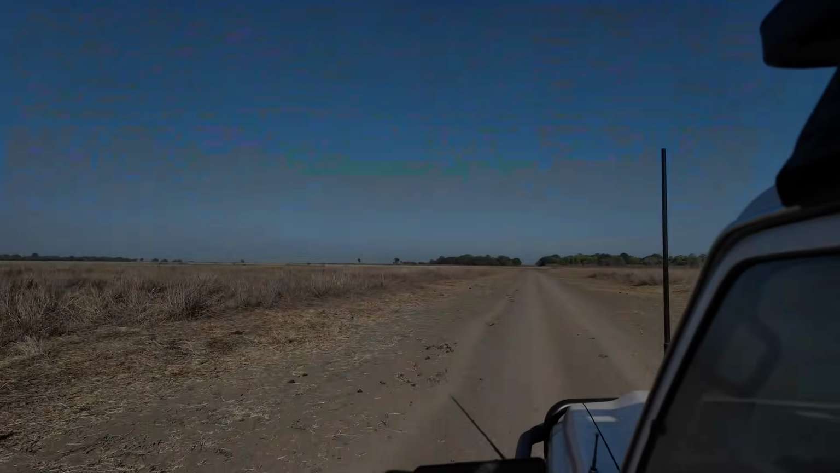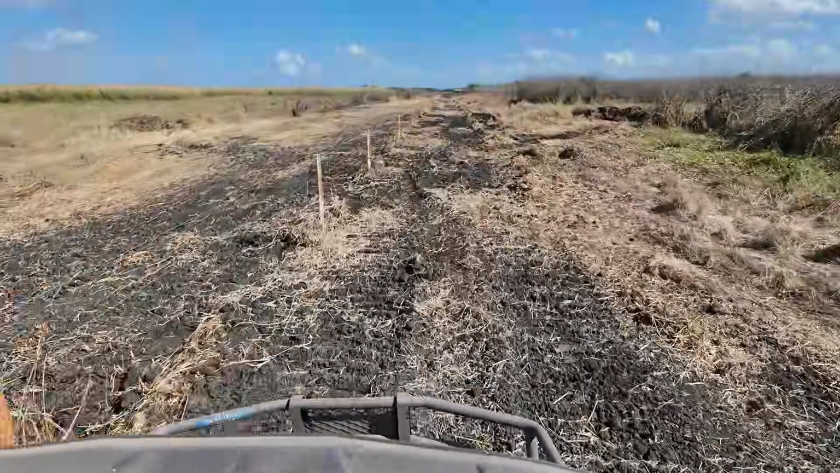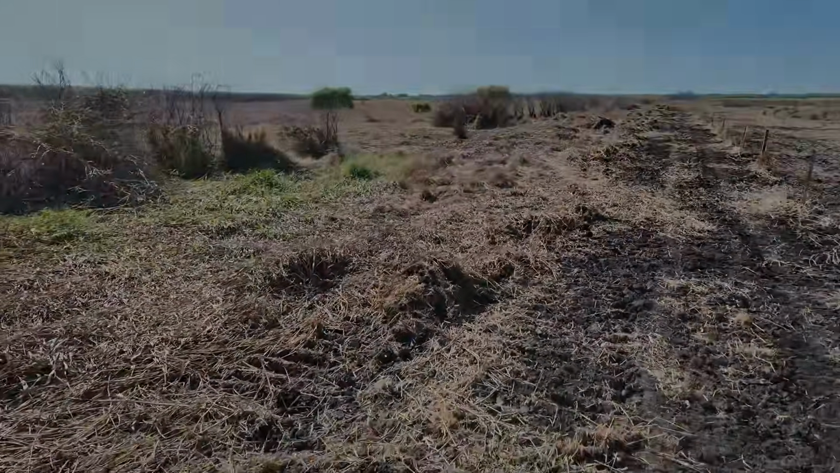We're heading out in the vehicle today about 40 kilometres from the homestead. We tow the side-by-side out there onto those floodplains and then use this particular vehicle because it's lighter to try and access some backcountry areas.